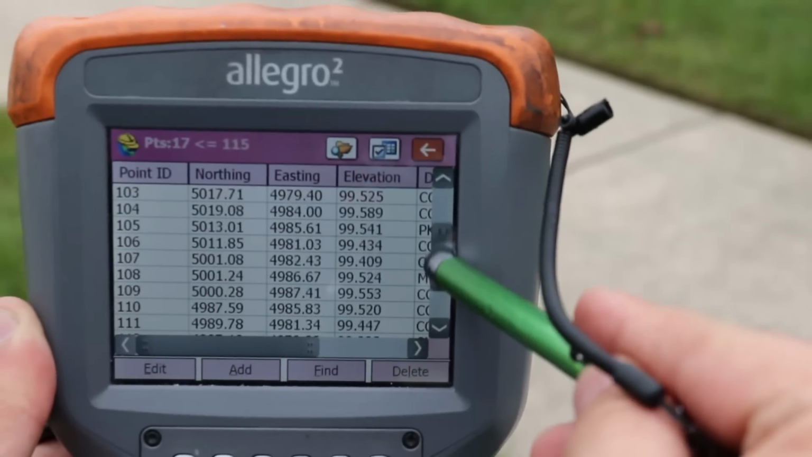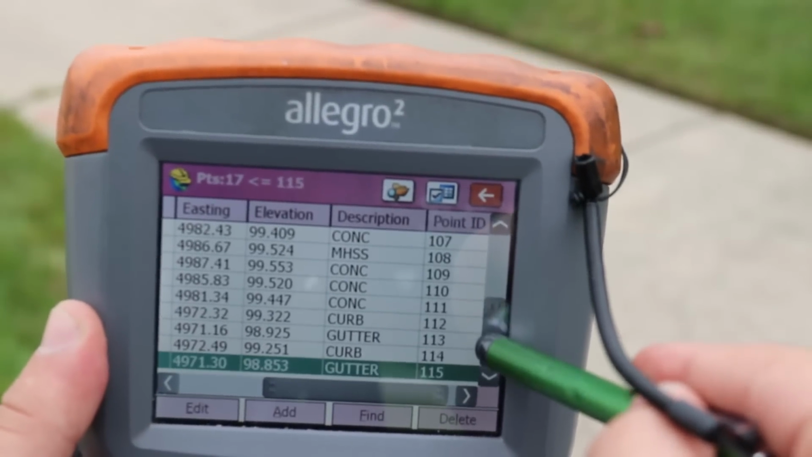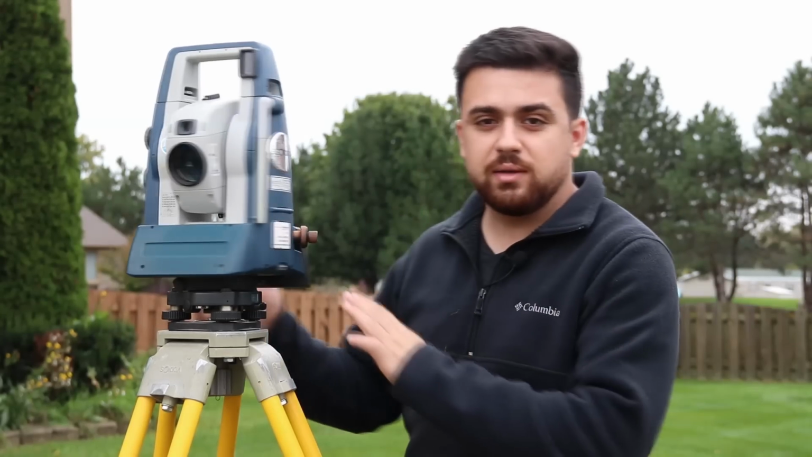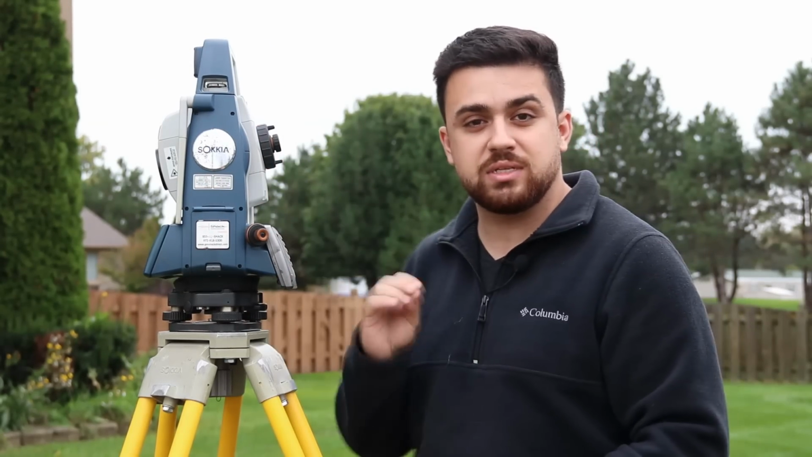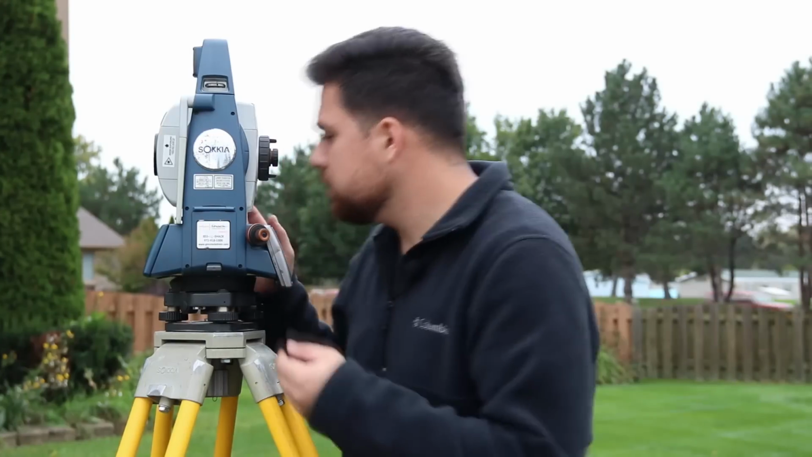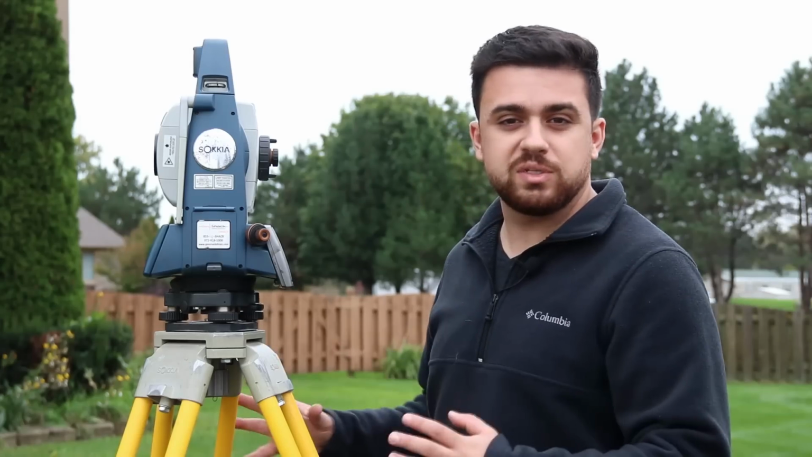As you can see, all of our points are here. All of them are also labeled appropriately based on the feature that we measured. I'm just going to go ahead and finalize this by checking into our back sight and making sure that our horizontal angle is still set to 0. Okay, and measure. And we can take a look here and see that our horizontal angle is 0 degrees. So we're all set with the total station measurements.